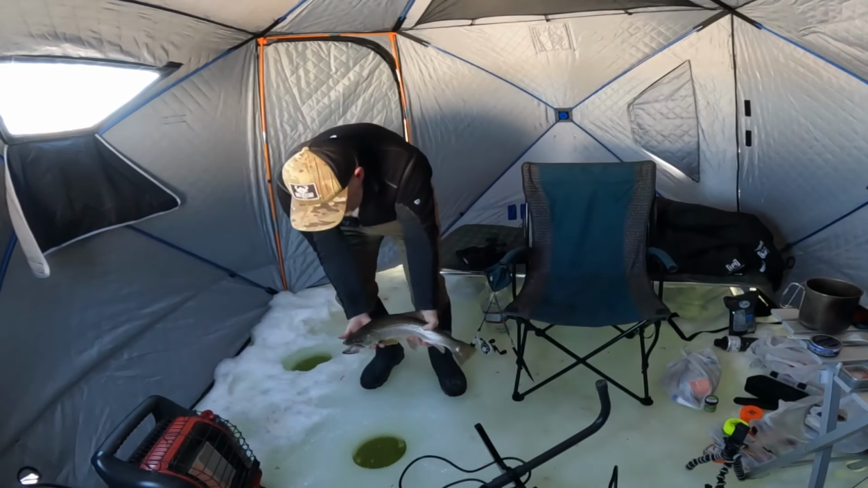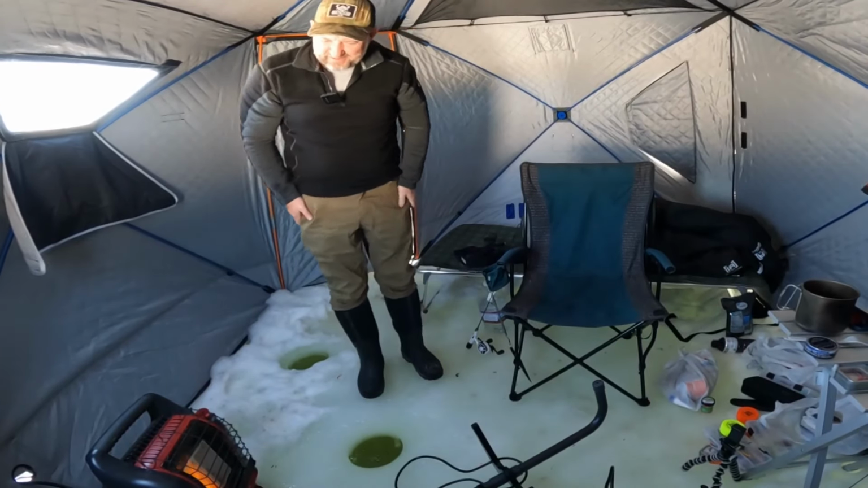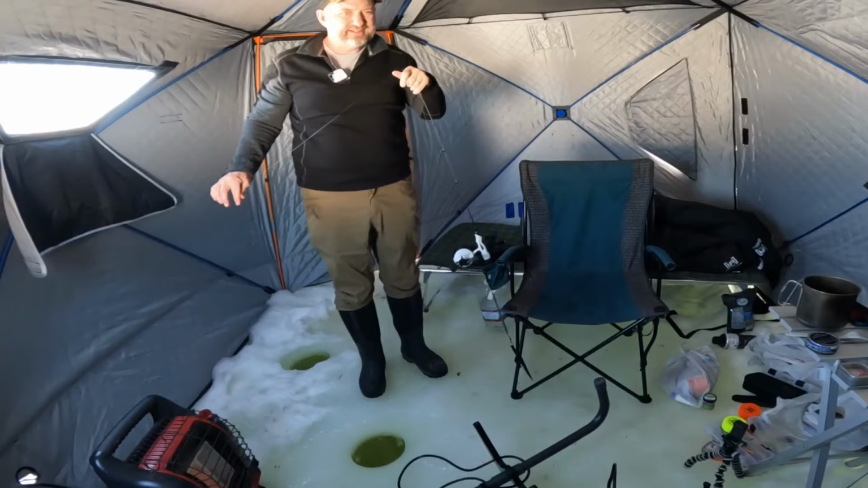Back down the drink. Whoa. Catching my heater on fire. Dadgum, it don't like it when it gets water splashed in it. Starts blowing flames everywhere. It's kind of sketchy.